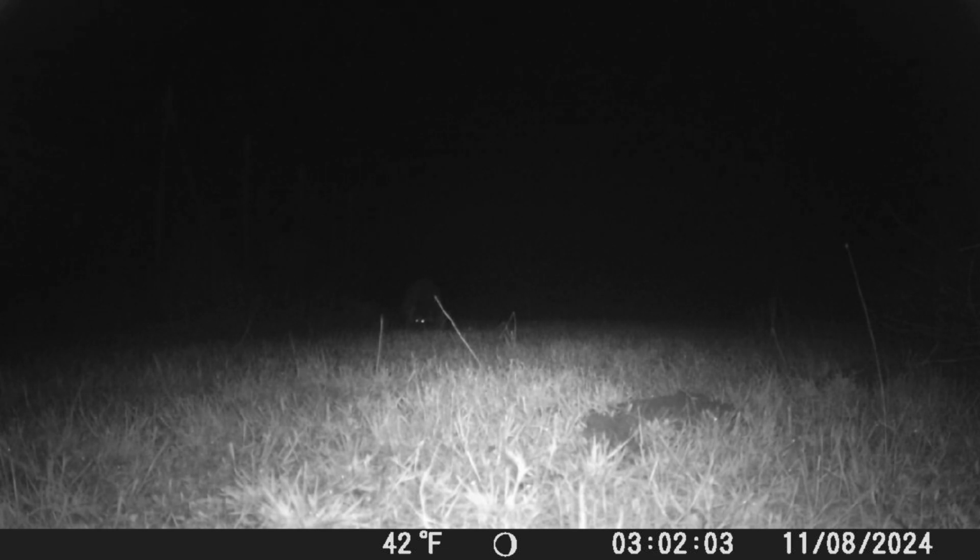So there were about 3 or 4 feeds of this raccoon up there by the greenhouse, just kind of wagging his tail like a dog. Yeah, look at that, man. It's like he wants to charge that camera bad, but he doesn't.